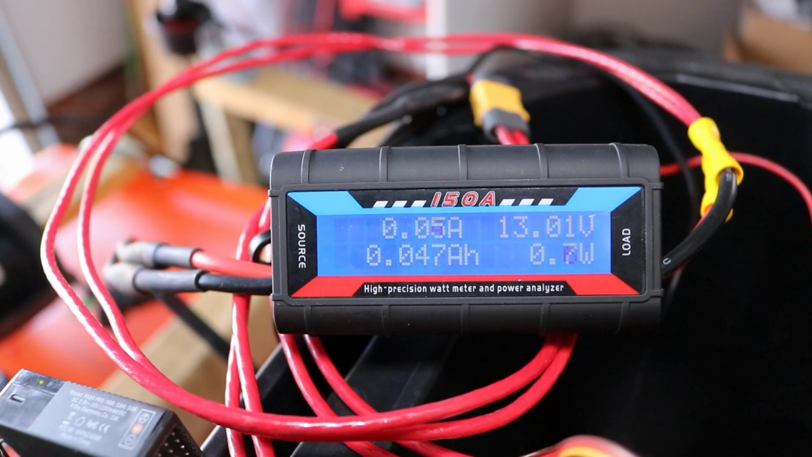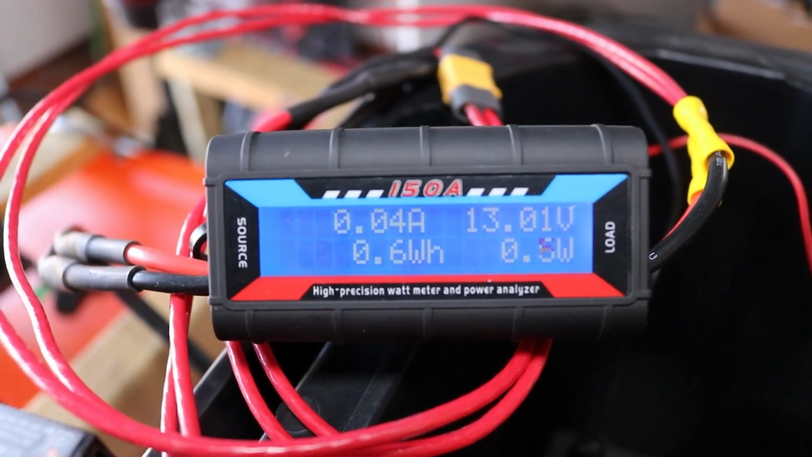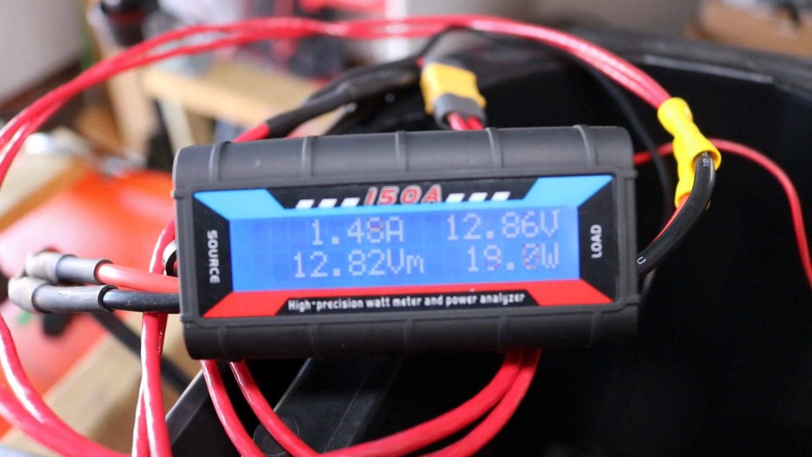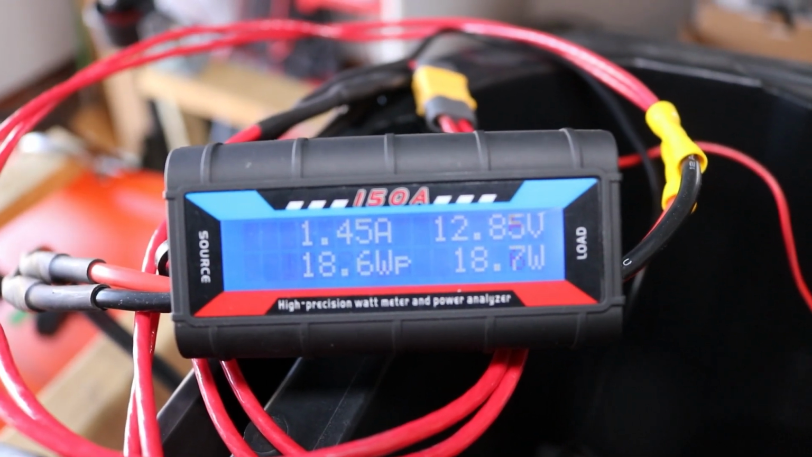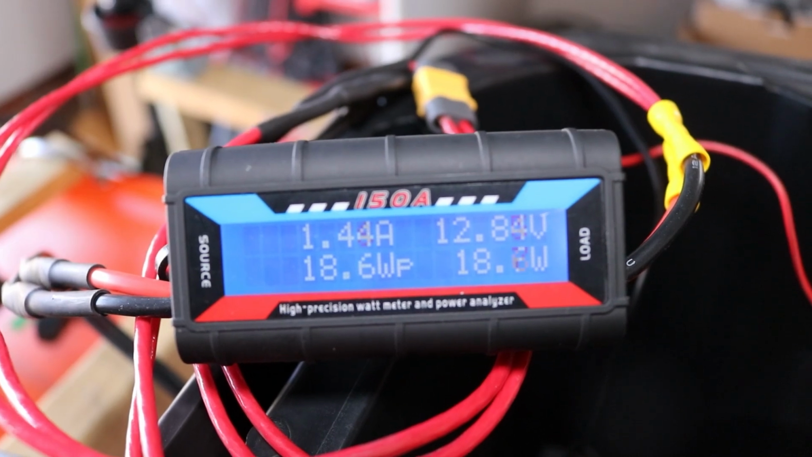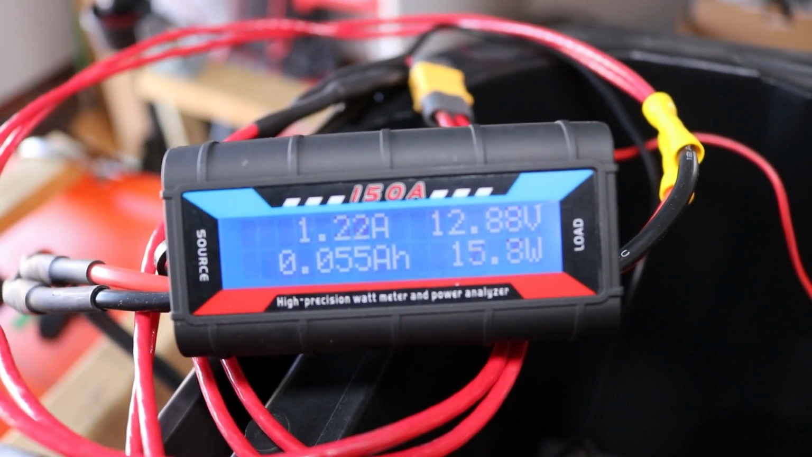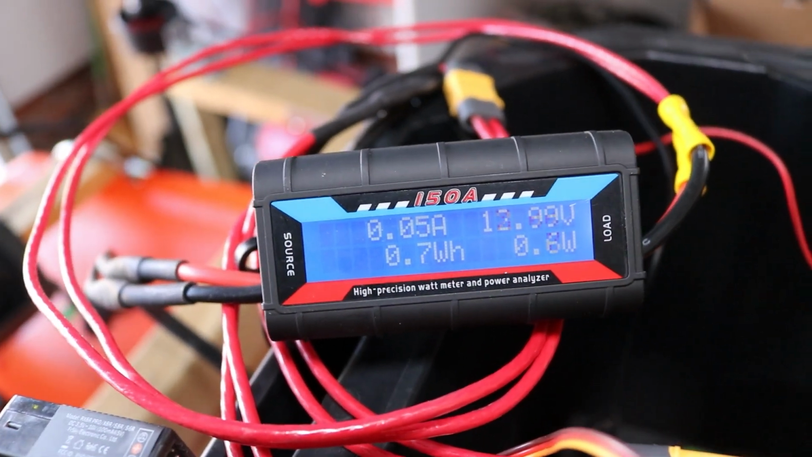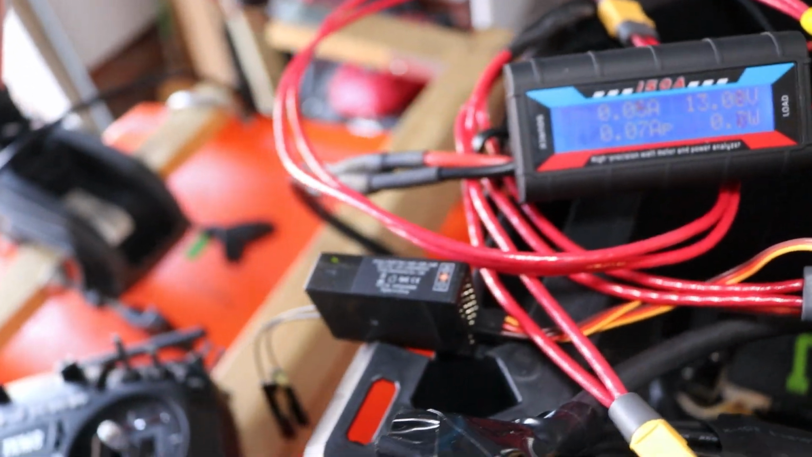And this is going to be the max power it outputs. So that's full throttle all the way. 12.8 volts. So, I think I'm good to go.